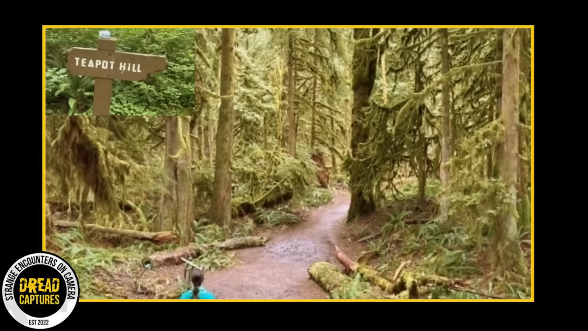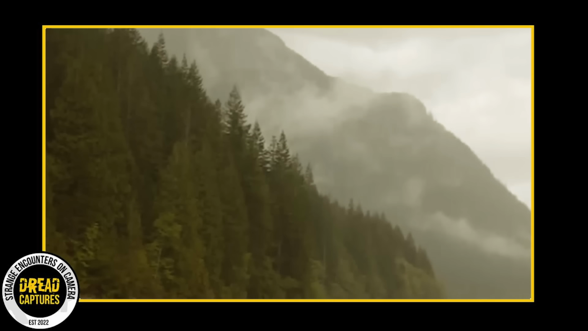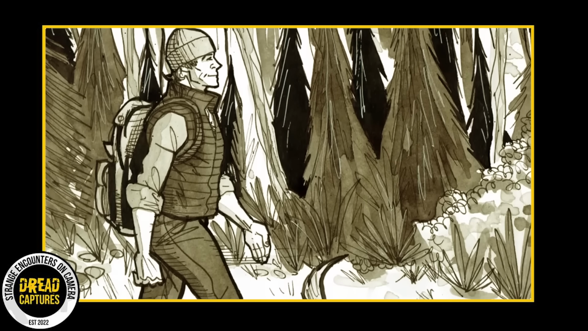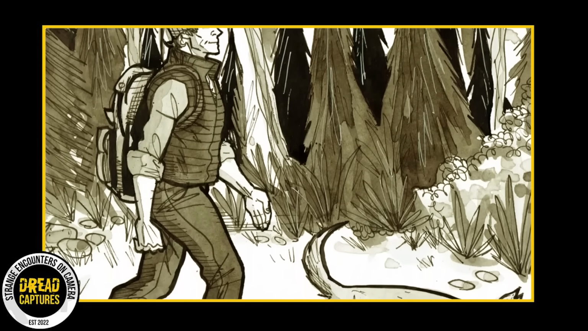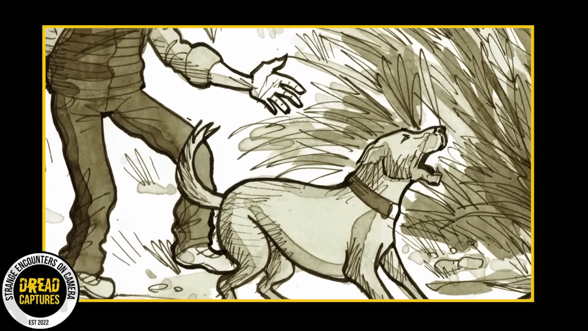Next, we explore a gripping tale from the dense forests of British Columbia. On a cold December day in 2012, a lone hiker and their faithful dog embarked on a journey along the Teapot Hill Trail near Cultus Lake. Little did they know, their hike would take an unexpected turn.